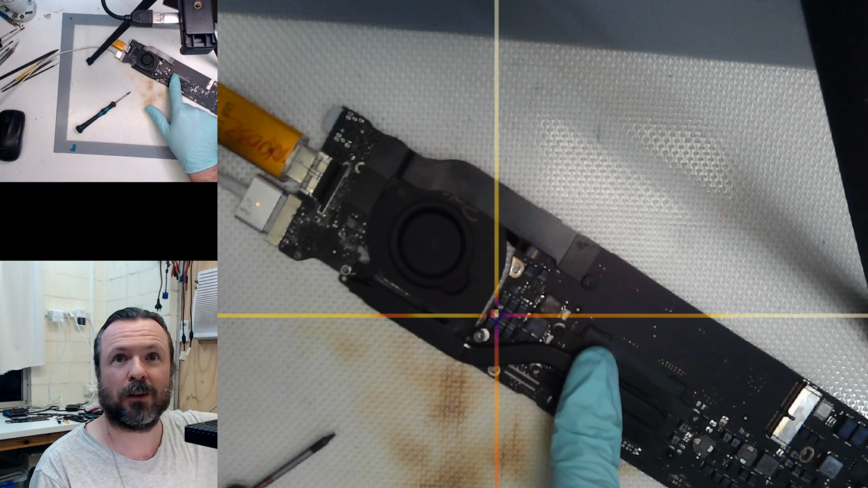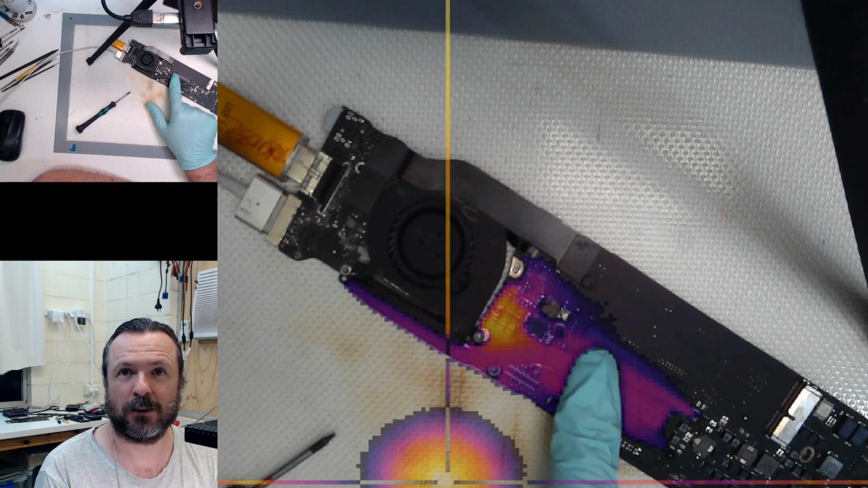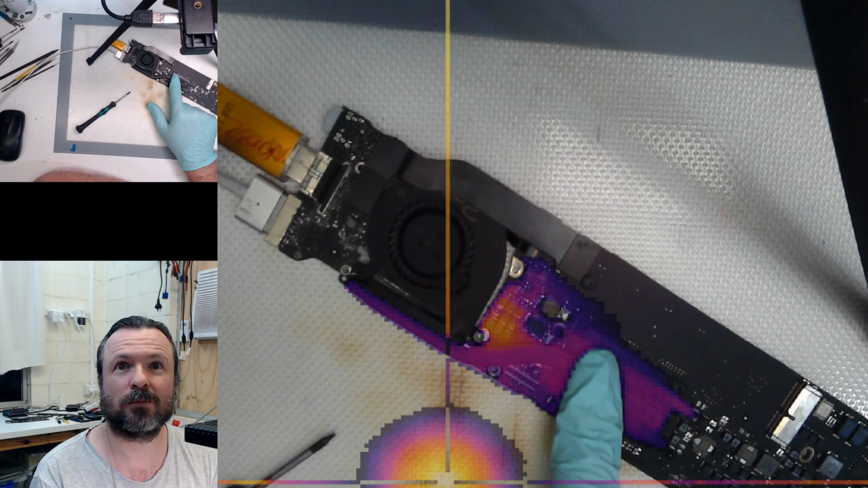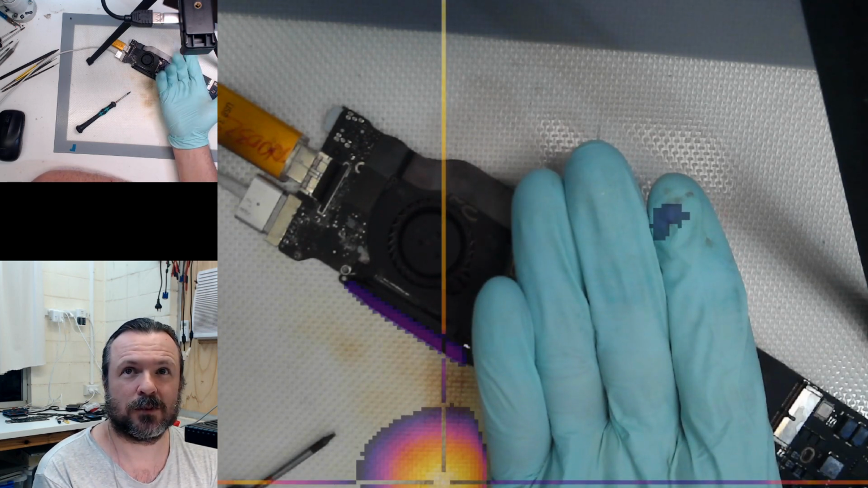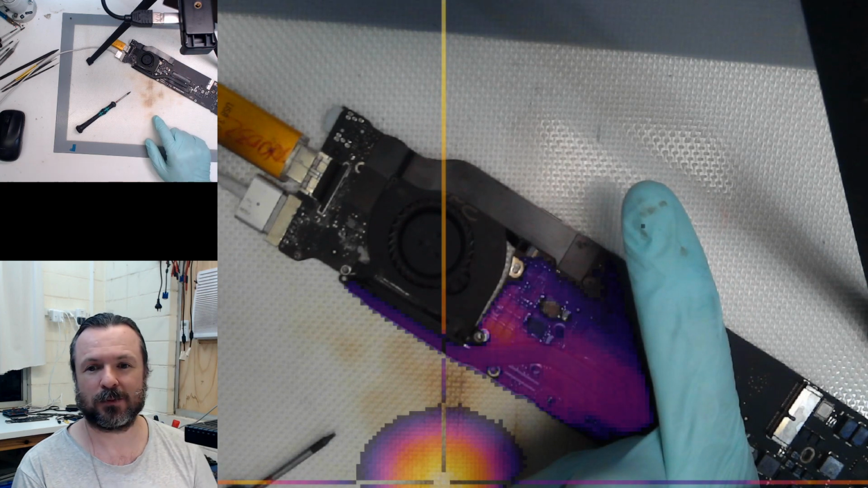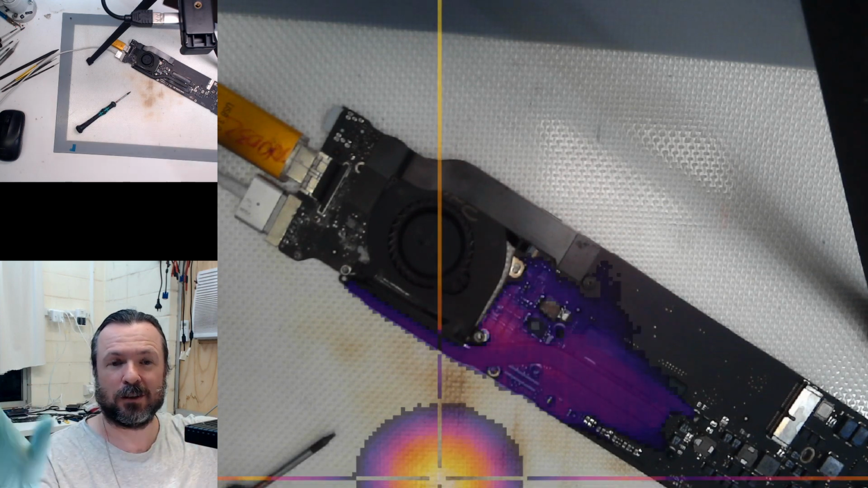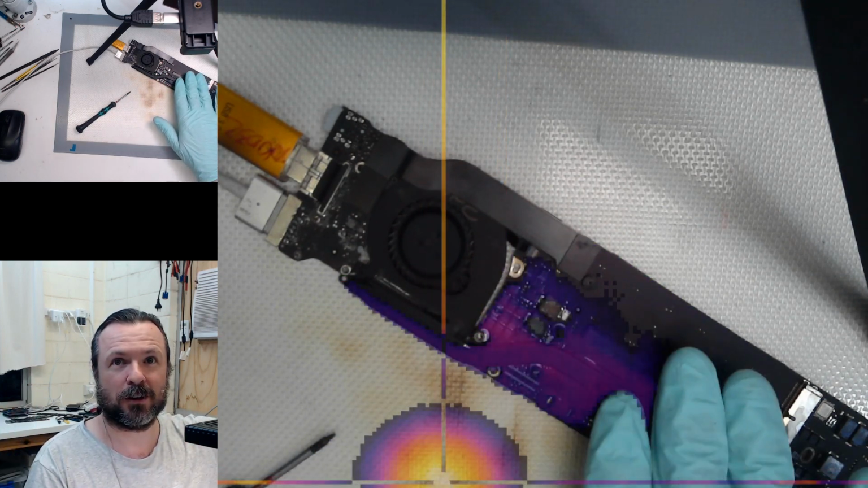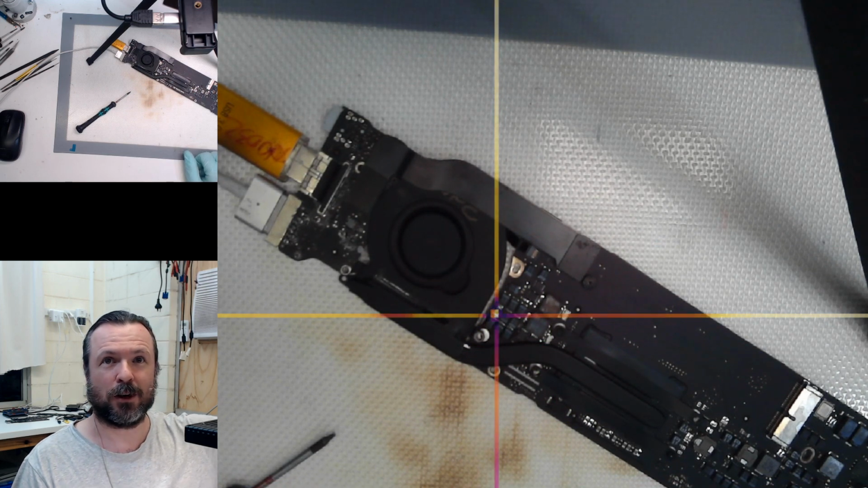So like if I turn off that, yeah. So it's definitely locating that short very quickly. So you can see where my finger was getting warm on the CPU. Okay, so turn it back on, and all of the other warm areas around here should fade out straight away. There we go. Yep.